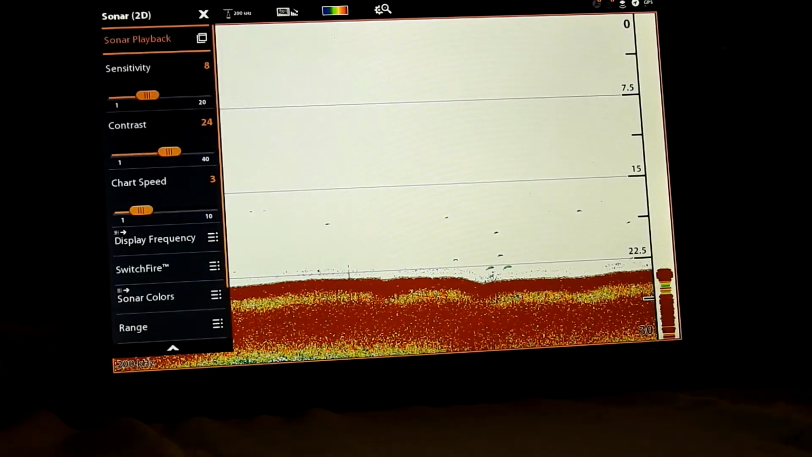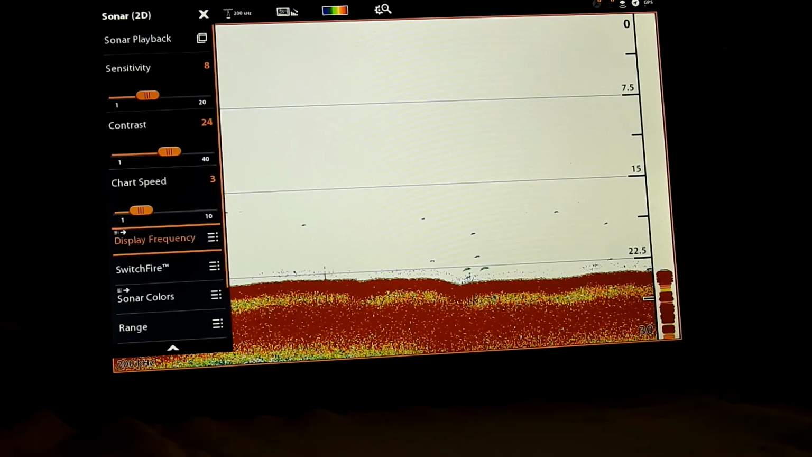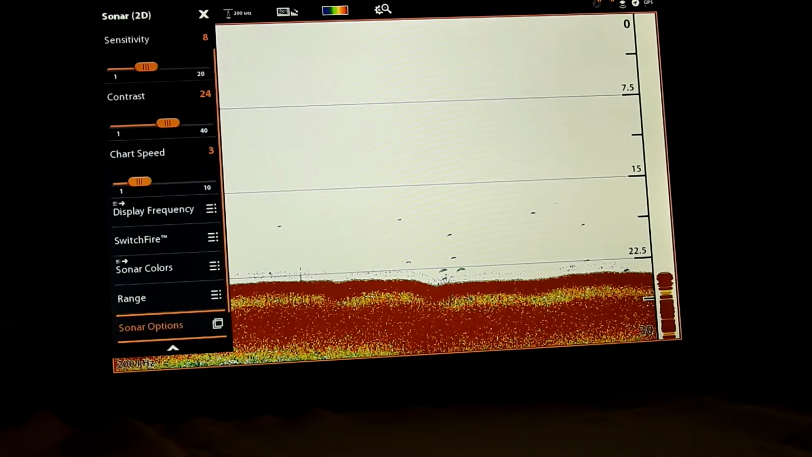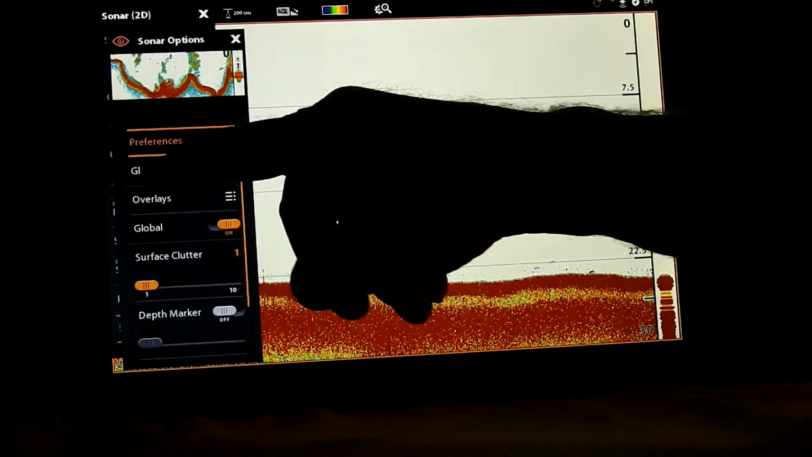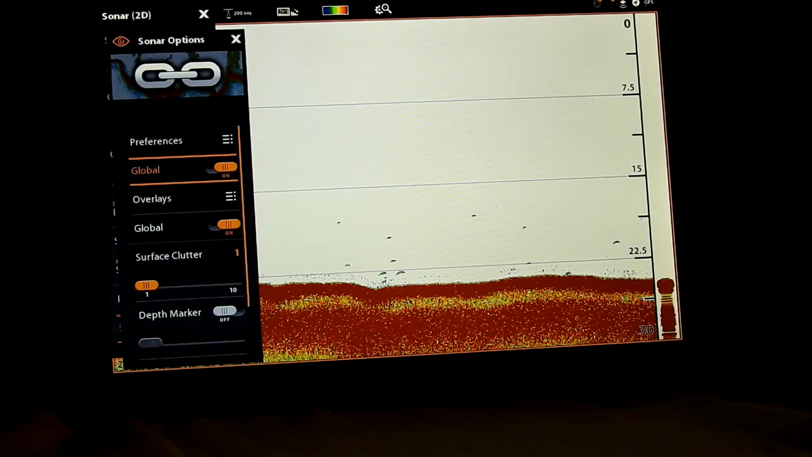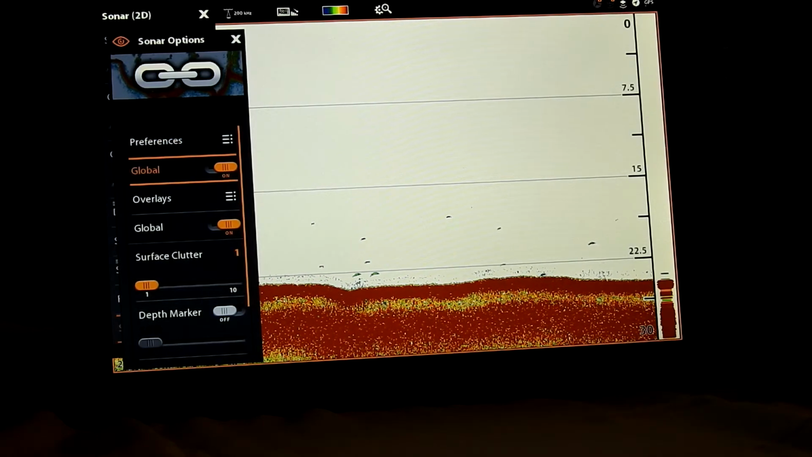So we're going to go to our memory. Go down to sonar options. We have global on here. Now most of your other ones, the Helix and them, don't have that.